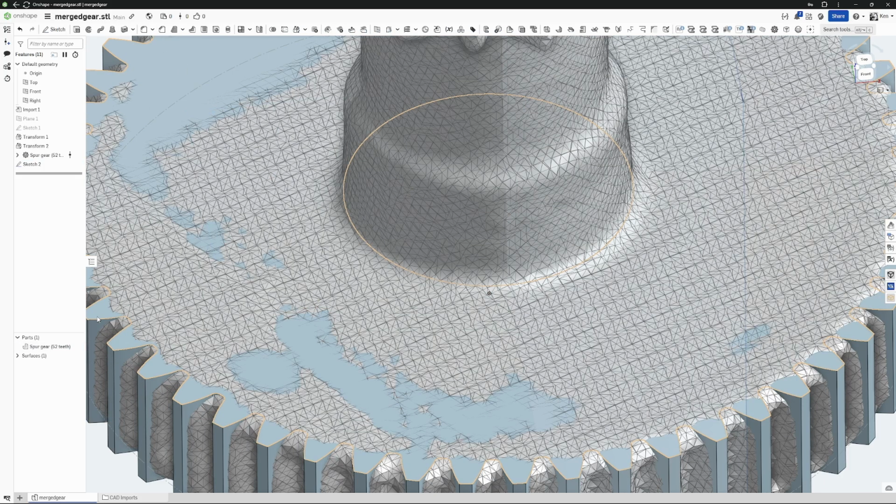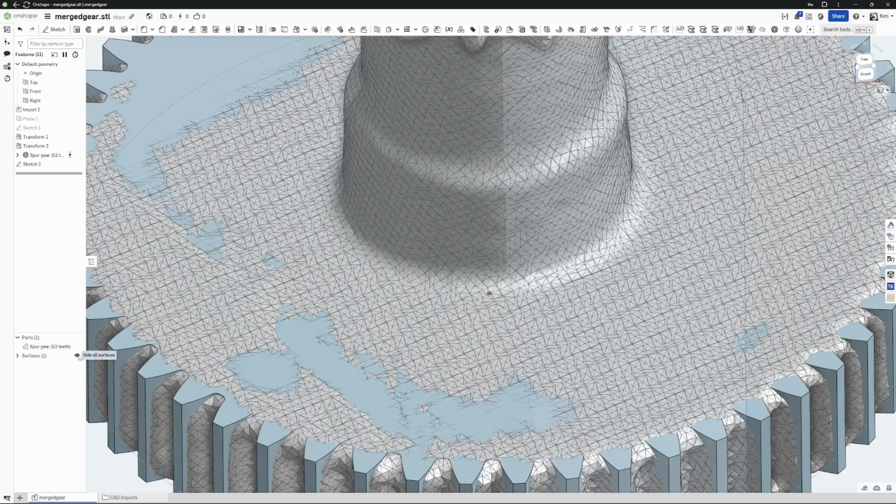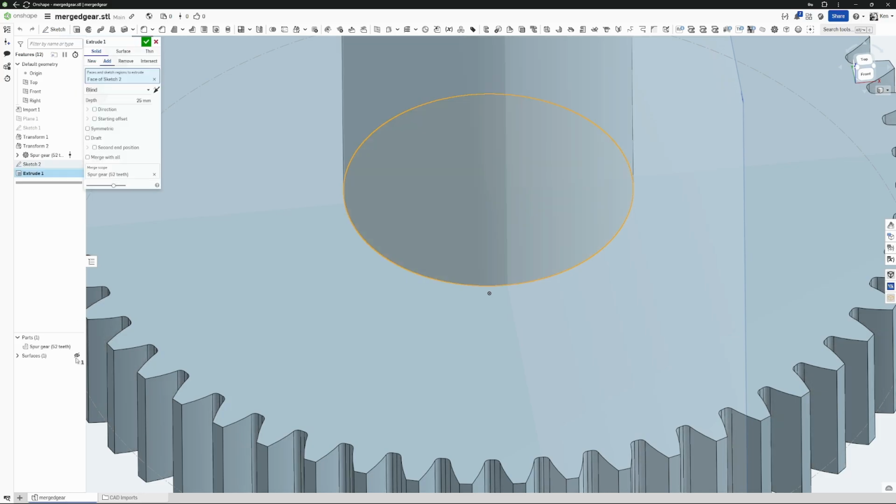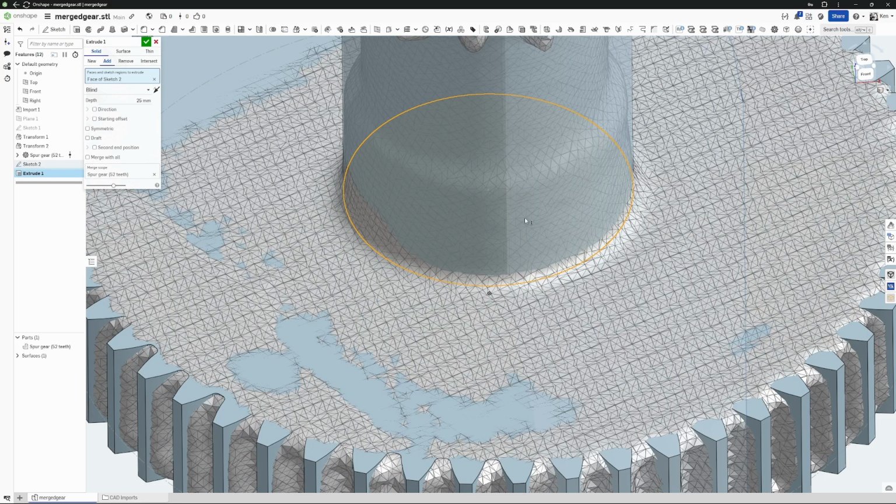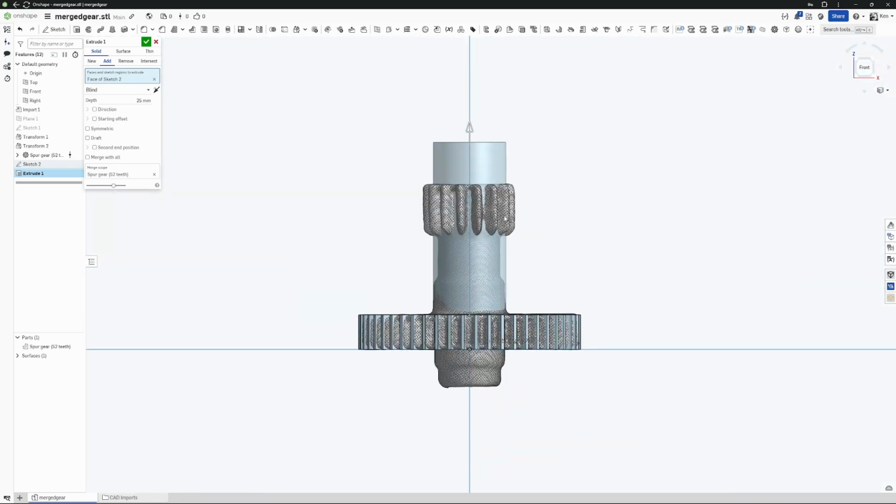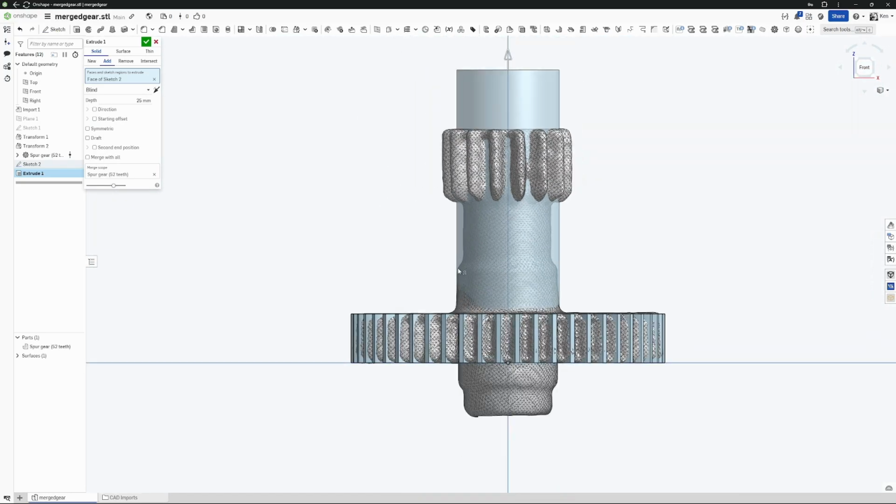Yeah, it looks good. And what I'm gonna do now, hiding the wrong piece here, I'm gonna grab that, I'm gonna extrude it out. And what I'm gonna do for this first extrusion is I'm gonna bring that to the same height that we've got here.